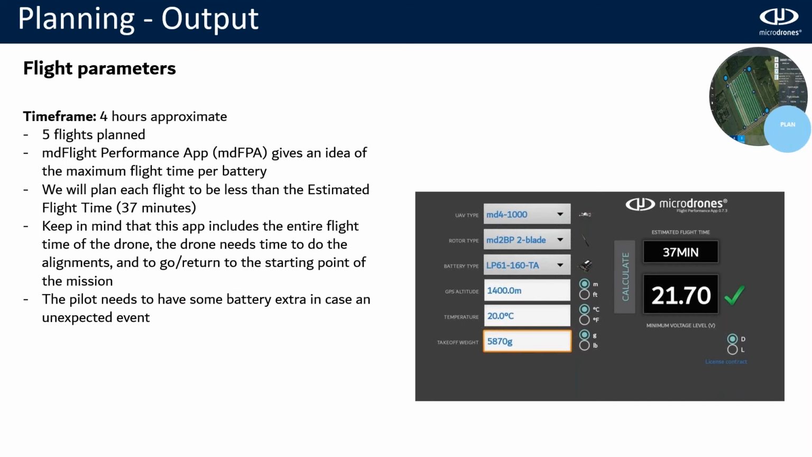Now we will see approximately how long it will take our plan. We estimate that the total plan and flying will be around 4 hours, the flying part. We estimate that we will require 5 flights, and we can do this using the MD Flight Performance app from Microdrones.